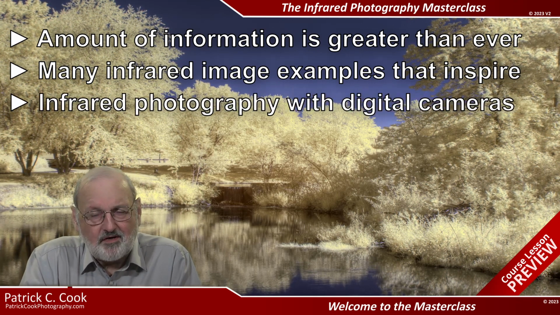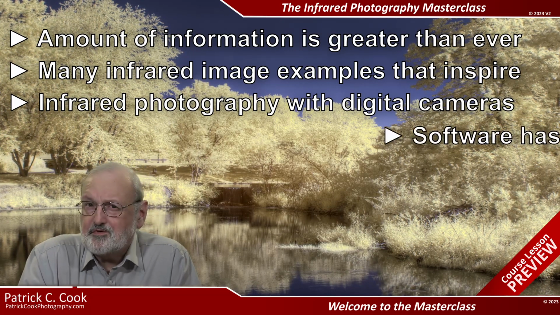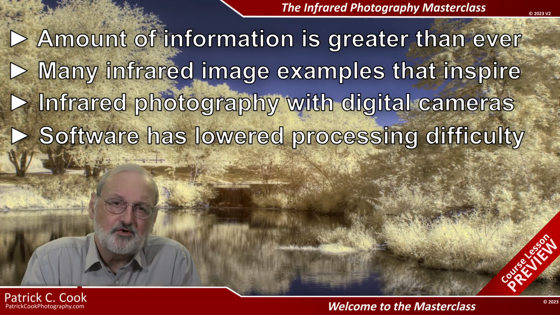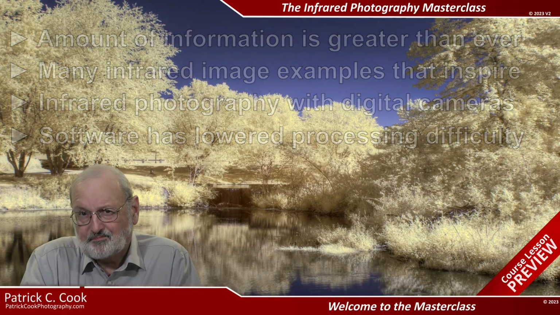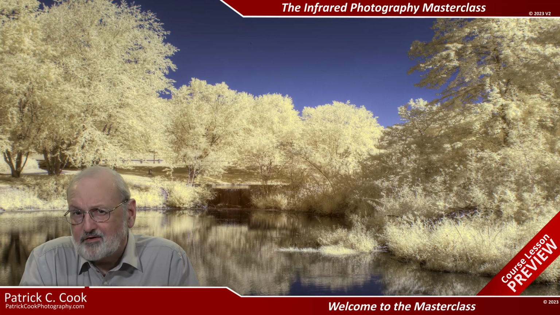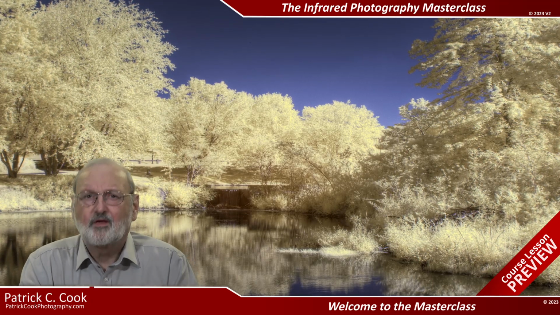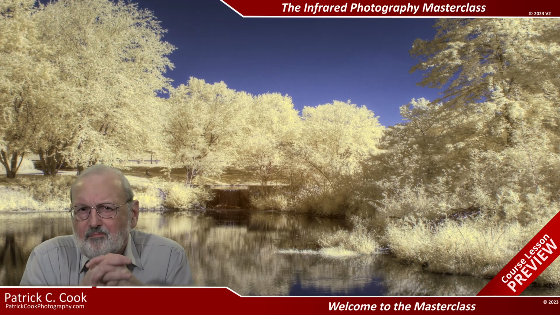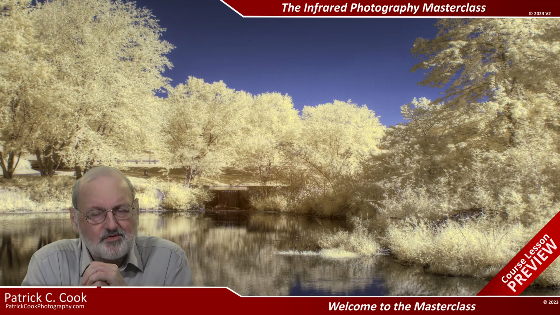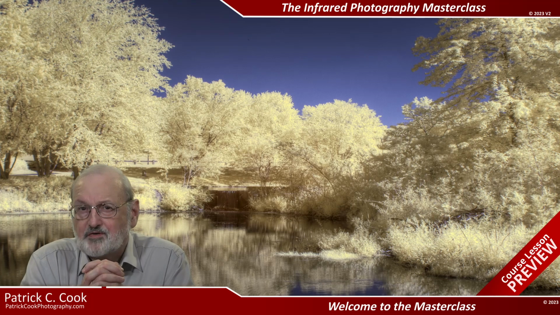There are many wonderful examples of images made from infrared radiation that both inspire and teach. Digital cameras have made infrared photography possible like never before, and image processing software has lowered the difficulty of processing your infrared image captures. While the resources are there, we still need to practice infrared photography well to get value from it. While the information about infrared photography is readily available, I've noticed that teaching the practical application of infrared photography is often missing.